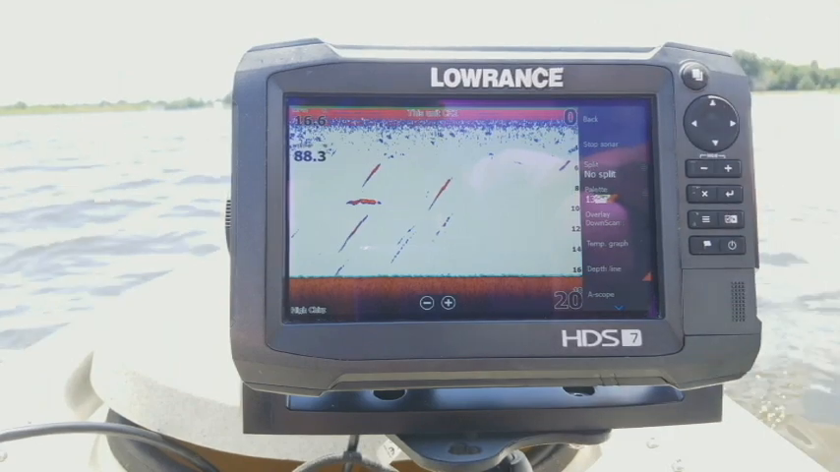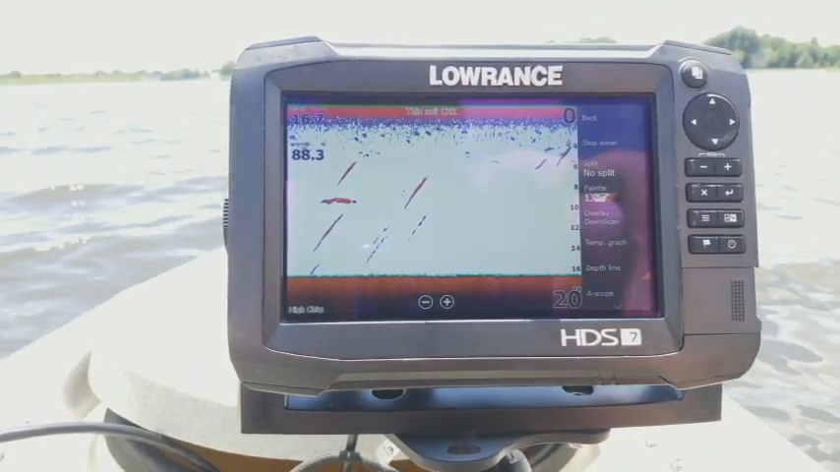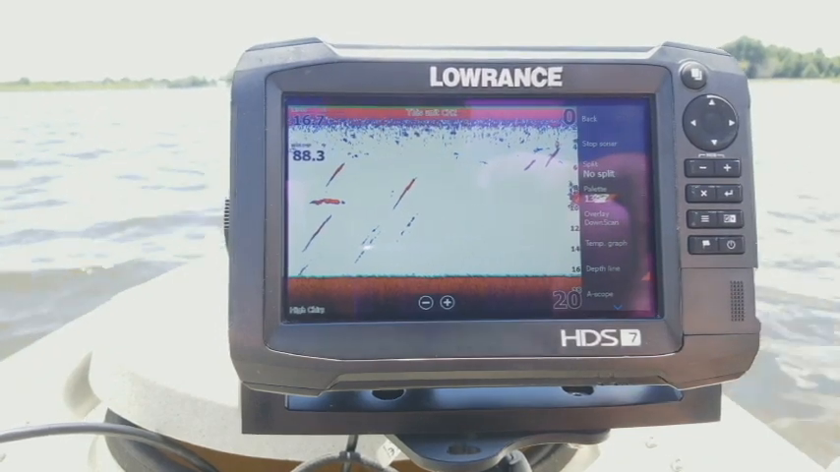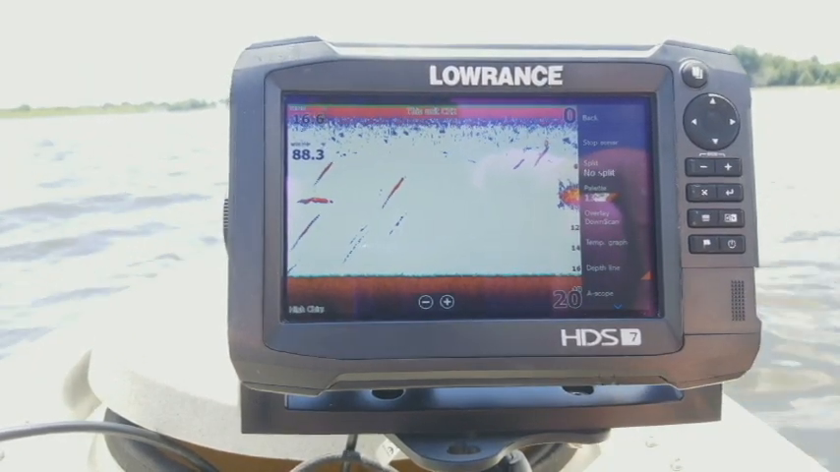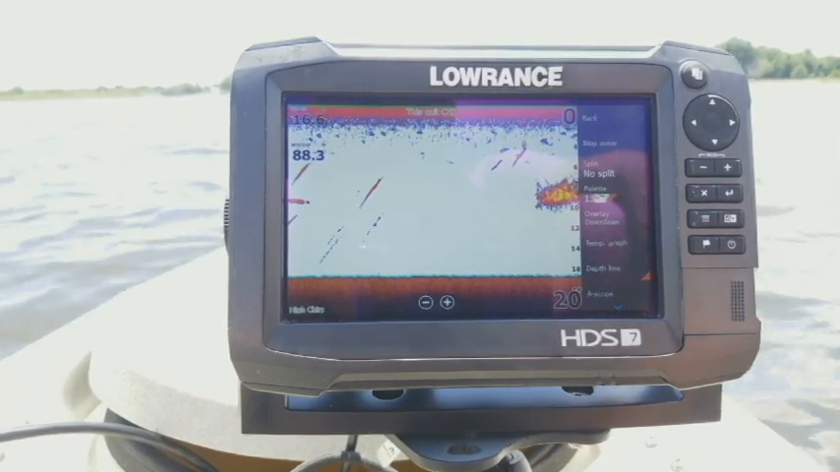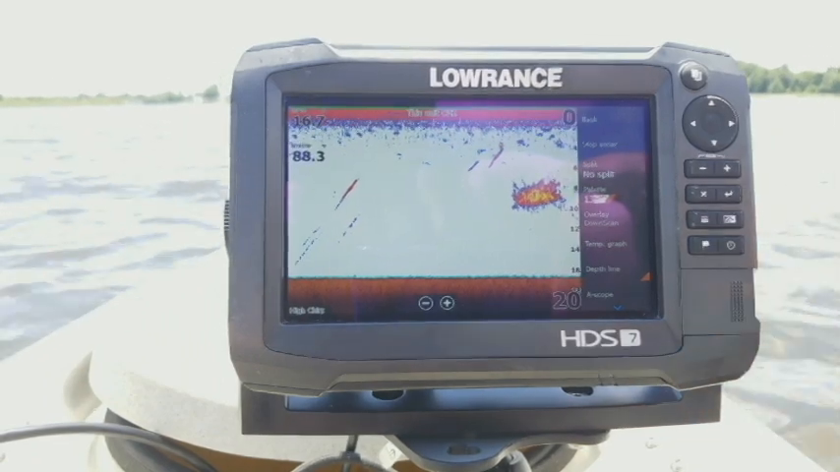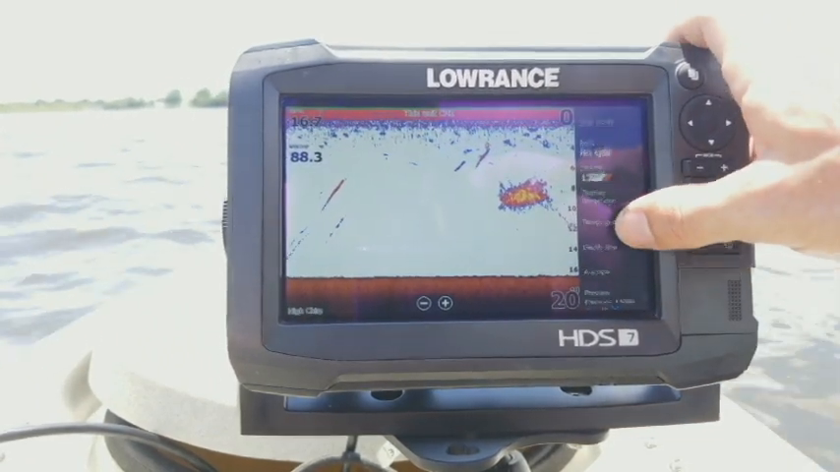Now the next one is our depth line. All it does is it draws a blue line right along the bottom. That's really useful if you're not using the bottom track feature like I am. But because I am, I don't need that option because I can tell the difference between the bottom and what isn't the bottom. So I'm going to turn that off.